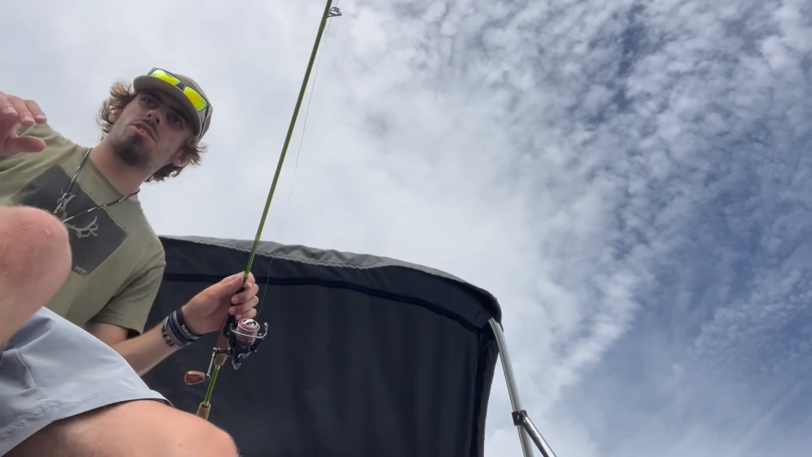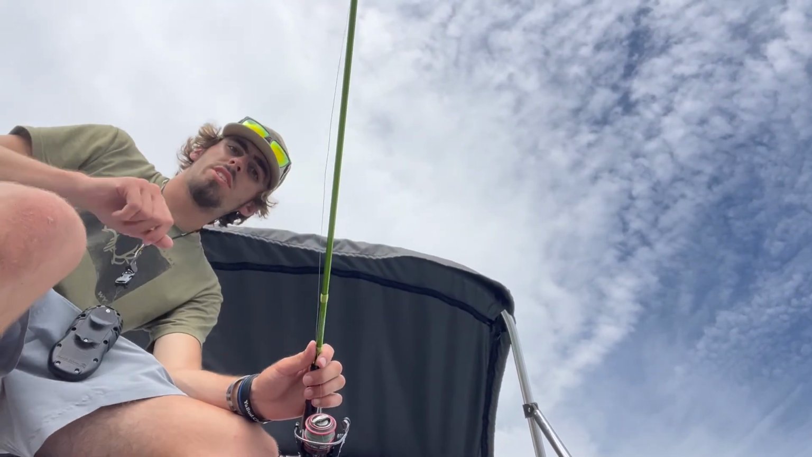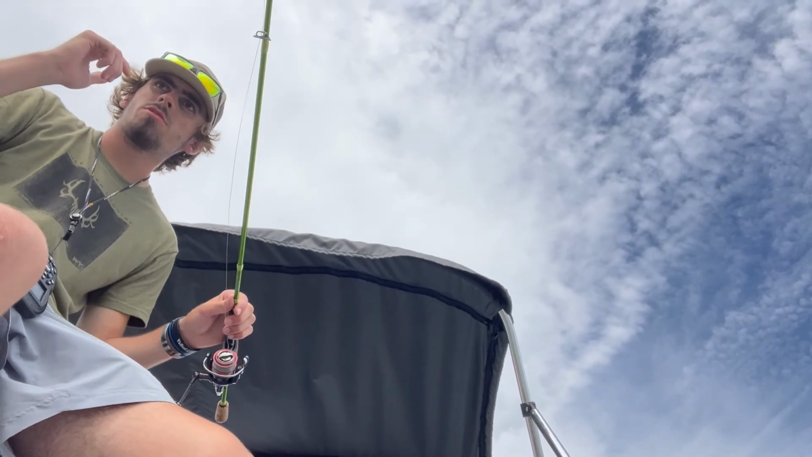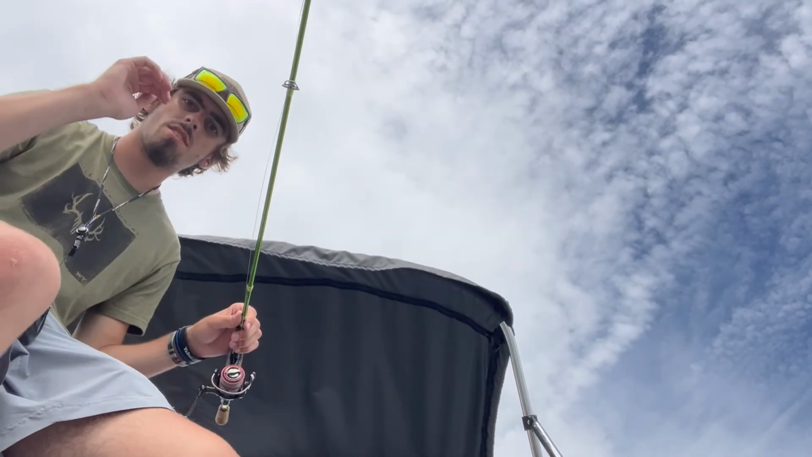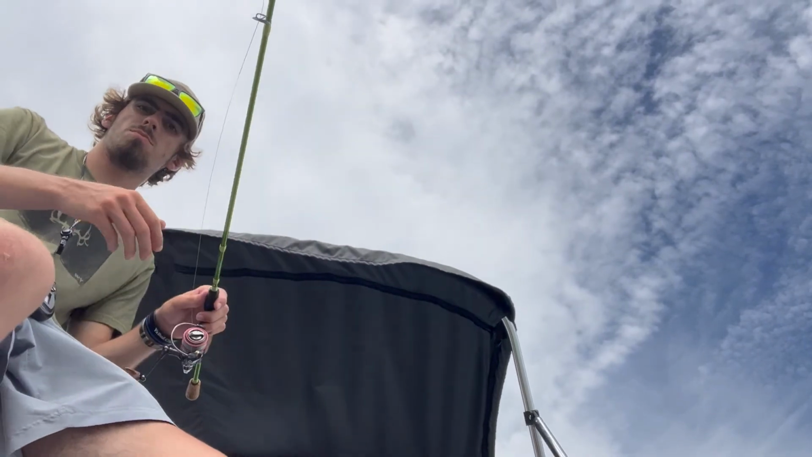So really what I did was I just trolled around this edge. Just found some fish using down imaging and sonar, and then just dropped, spot locked. And as soon as that leech sank far enough down, my bobber just went down. Nice 15-inch smallmouth.